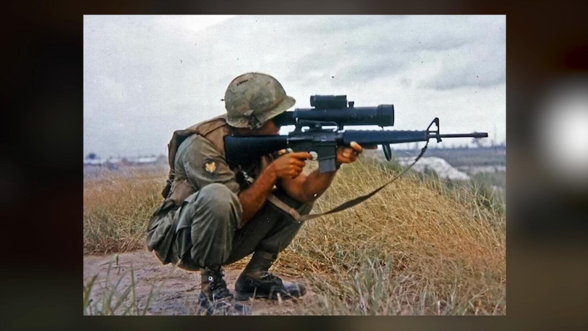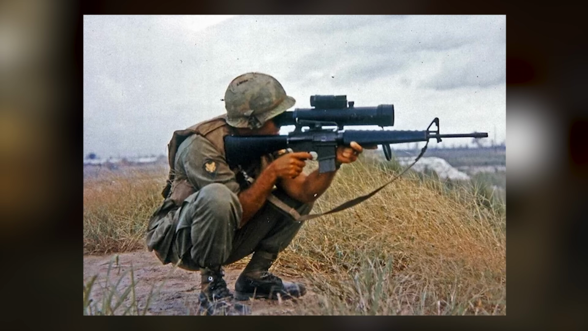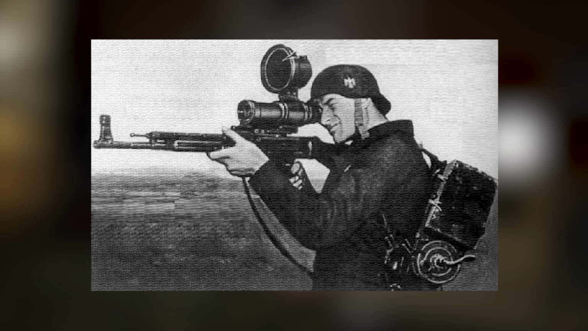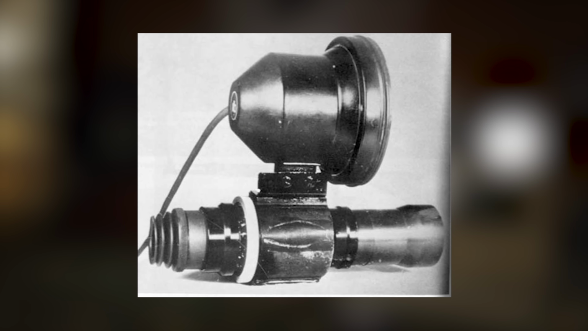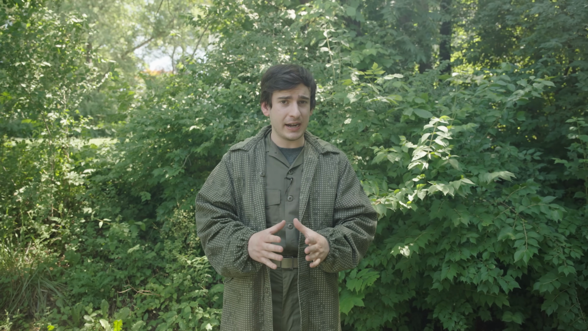But what exactly is a passive or Gen 1 night vision scope, and why were they such a big deal during the Cold War? Well, to answer that, you have to go back to what came before, Gen 0 or active infrared night vision. During World War II, the Germans developed one of the earliest infrared night vision devices, the Zielgerät 1229, literally targeting device model 1229, but also went by the nickname the Vampire. It wasn't the first infrared night optic ever made.